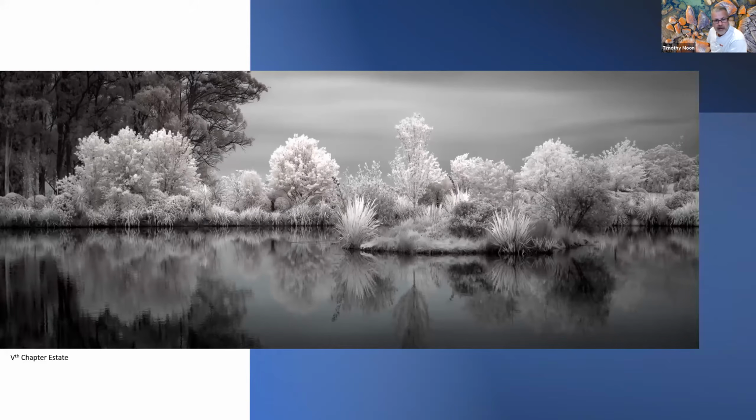This was a single shot, taken down at the 5th Chapter estate, near Bowral. It's a property of a friend of ours who's got a little bit of a vineyard there, and 140 acres or something, so he's got a fantastic spot to play on the weekends.